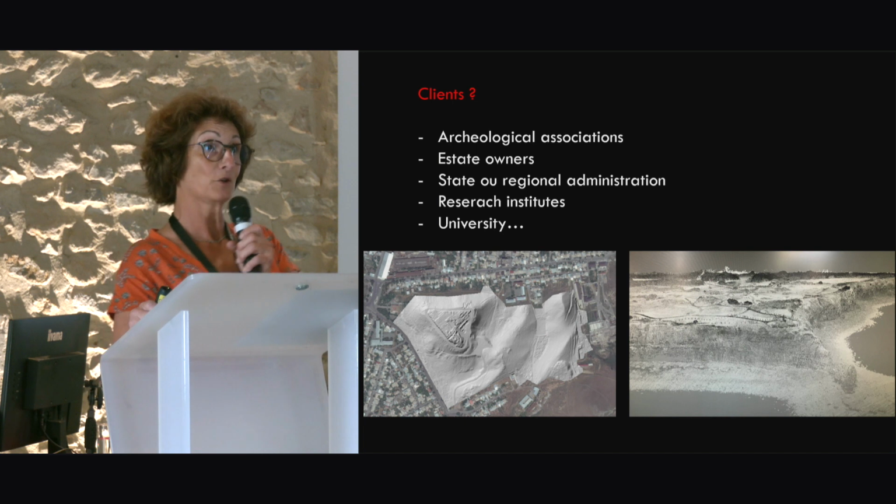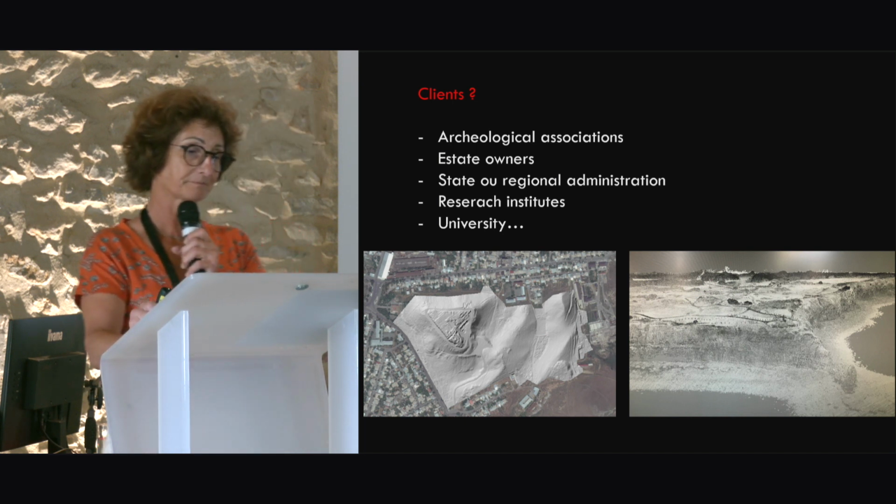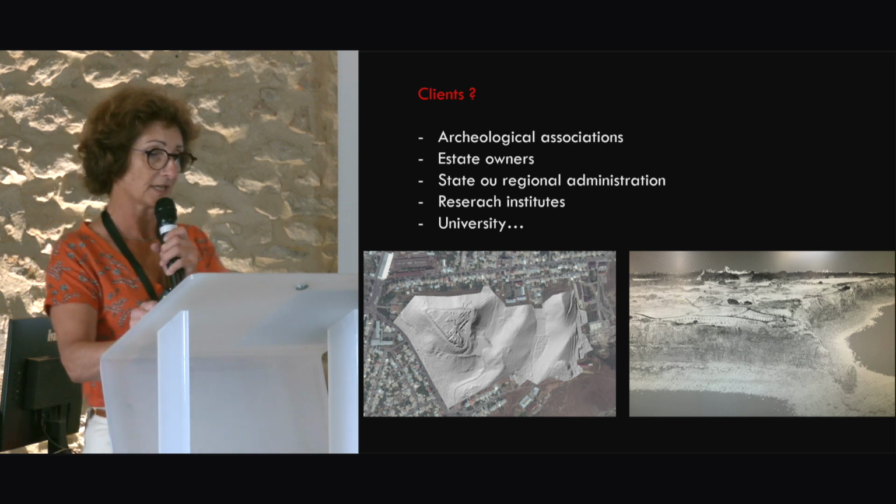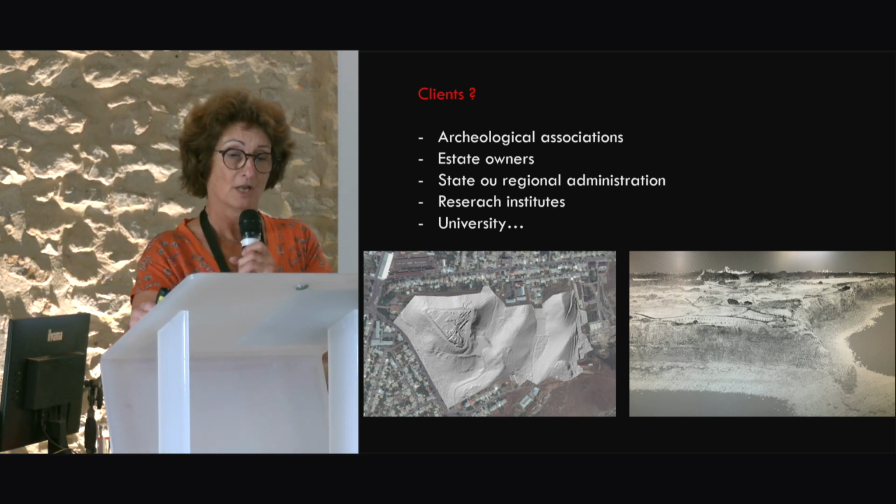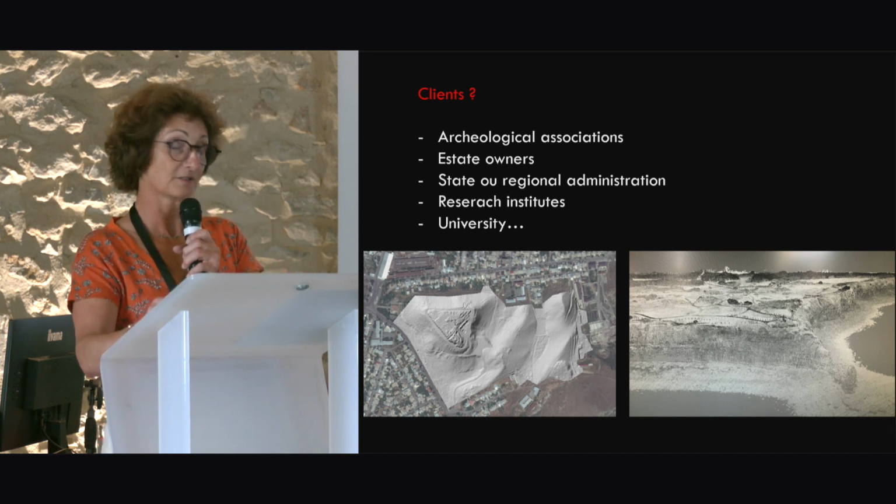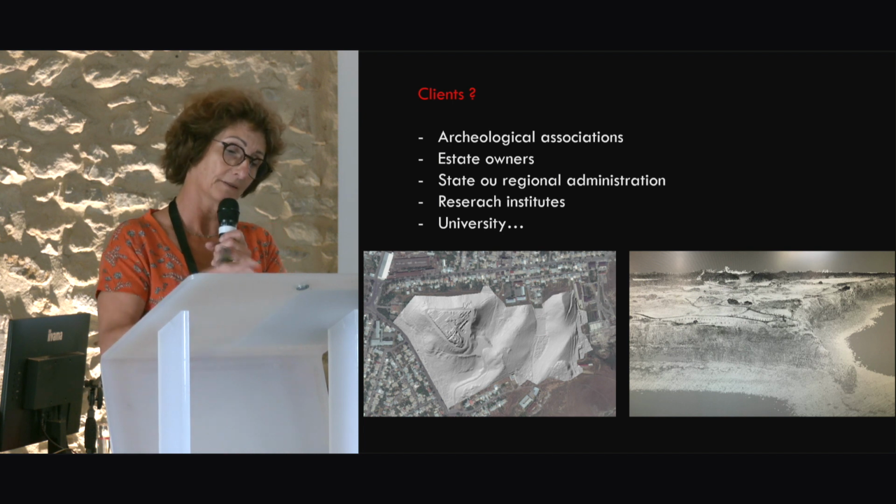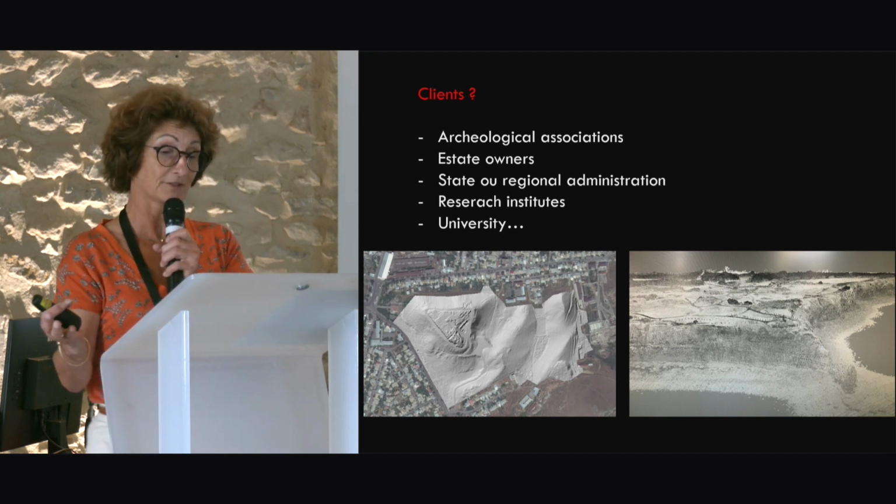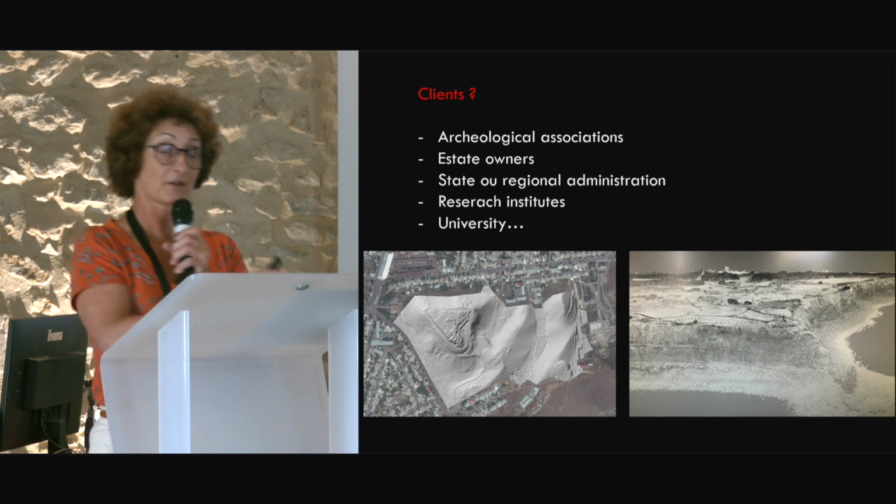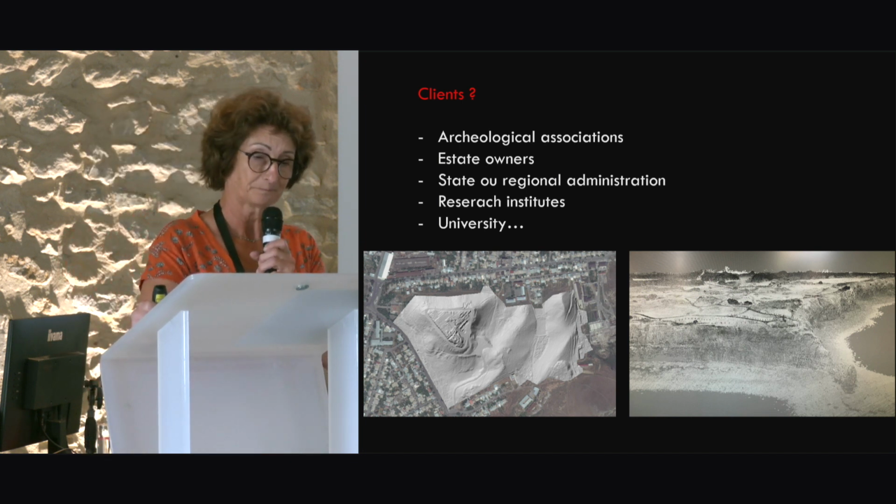Their ultimate goal is to get a DTM, a shaded DTM. The interpretation is done by comparison with the aerial photo. We are looking for traces of human occupation. We check that this does not correspond to recent traces, and the archaeologist will check it on the ground if necessary.